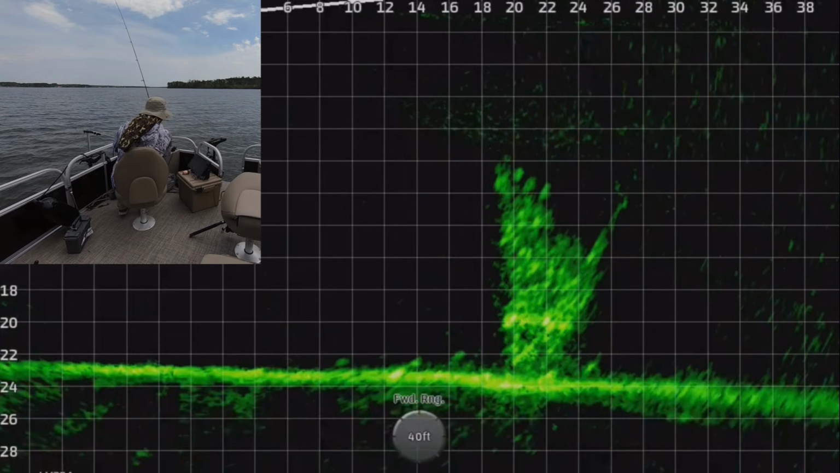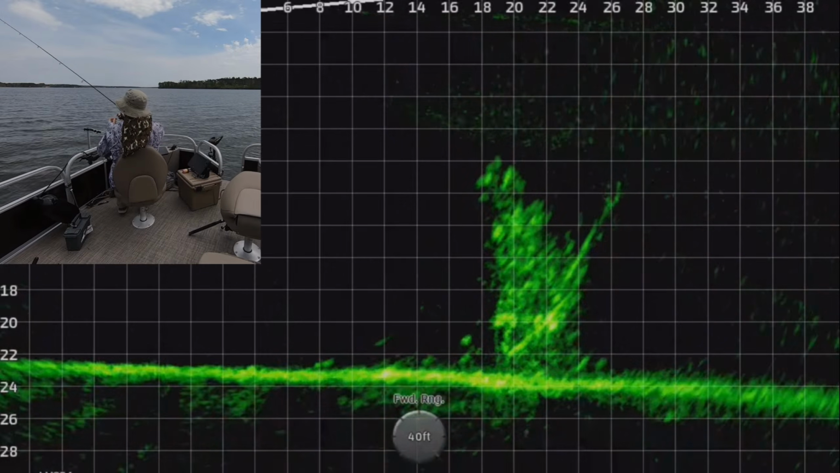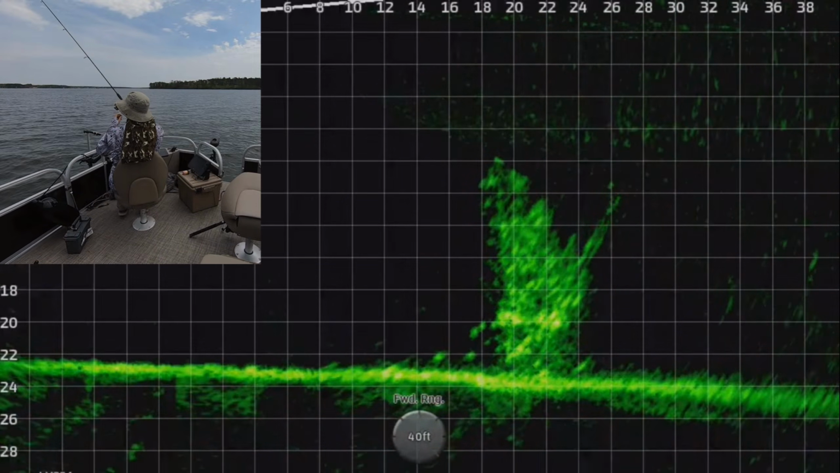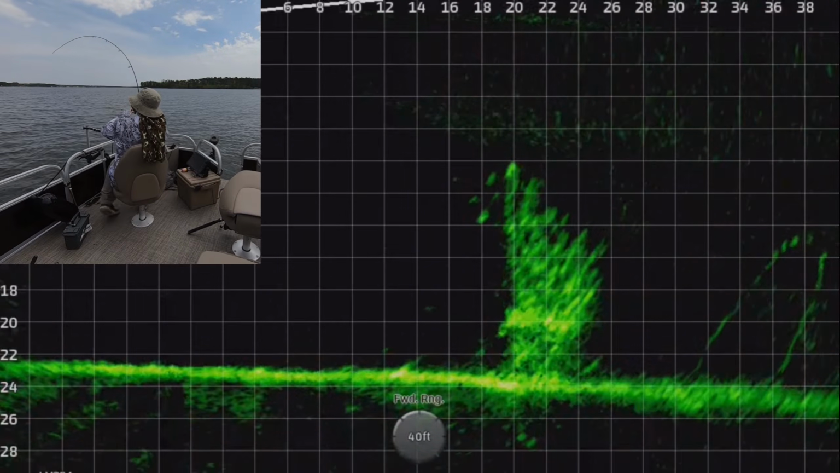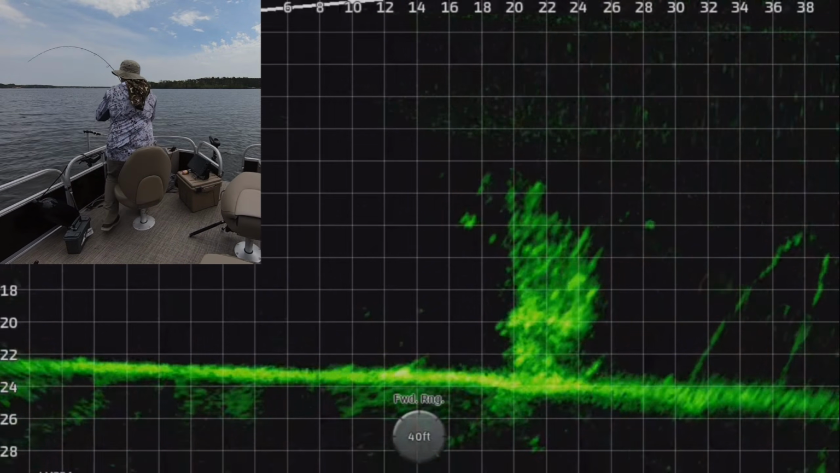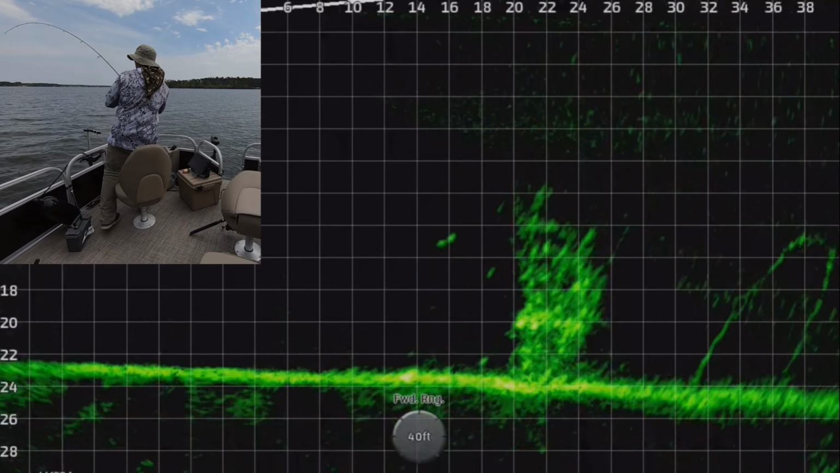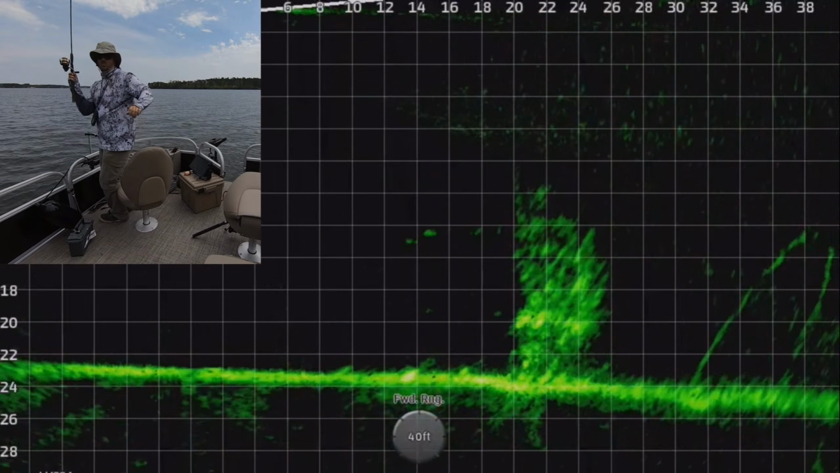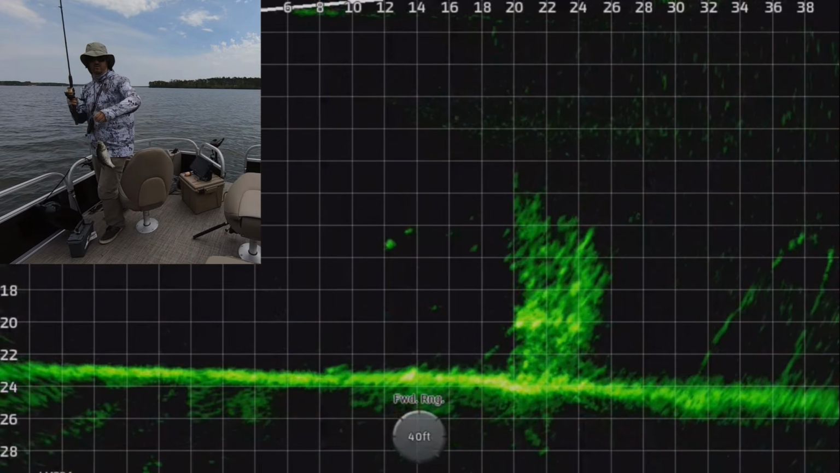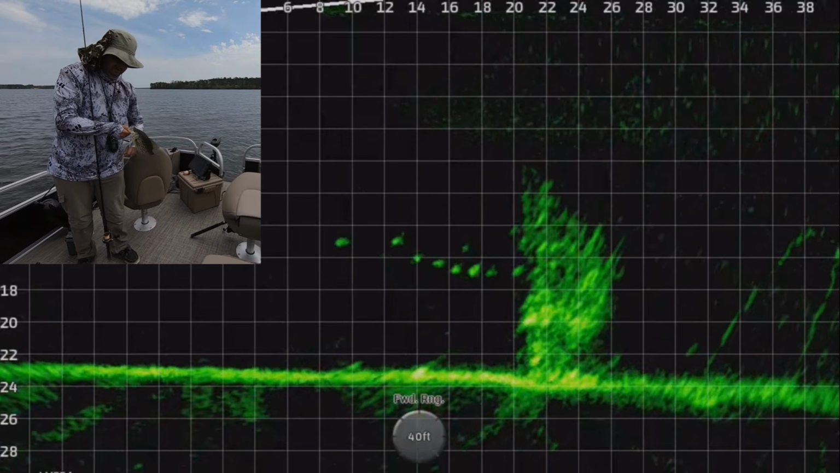But watch this. I get hung up here a little bit, and I bet this has happened to a lot of y'all, right? So I'm trying to bump it up. I get unhung, and as soon as I do, bam, it strikes. That happens so much to me. As soon as the jig pops off of a tree or a limb or whatever it's hung up on, that's a good crappie. I only caught good crappie today, and I didn't catch many.